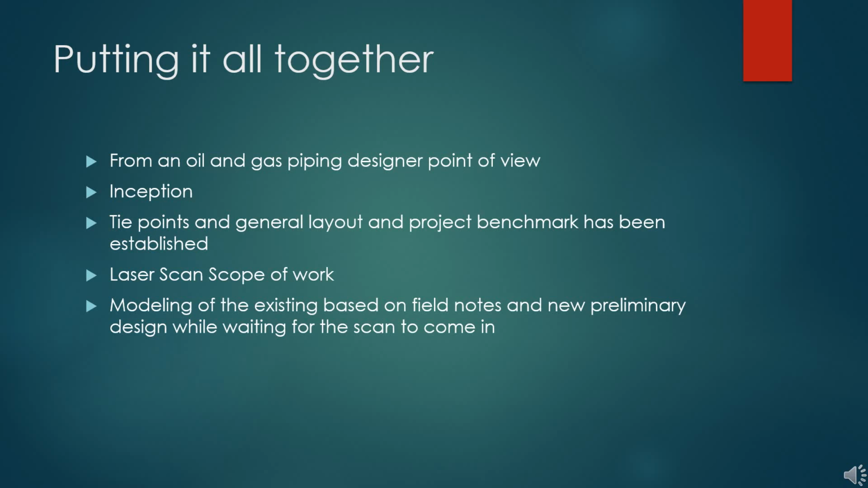Then it comes to field checking. You gotta field check to establish tie points. You gotta have a general understanding of the general layout, set the project benchmark where you're gonna work, and then you're gonna pull tape to measure and sketch out the existing, just enough for the project.